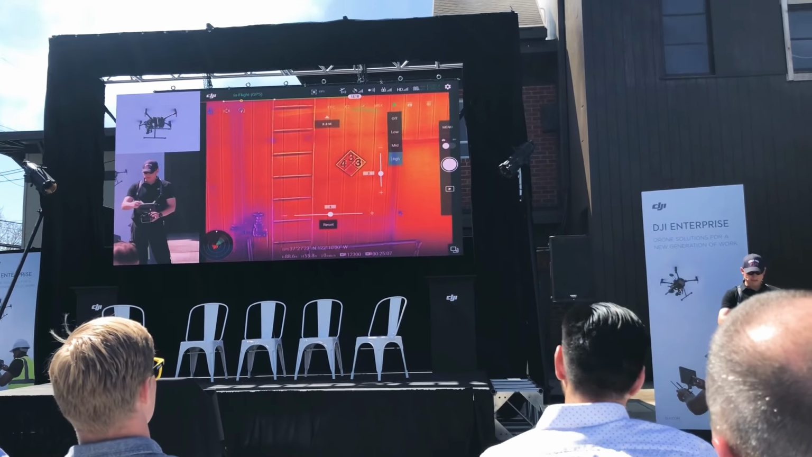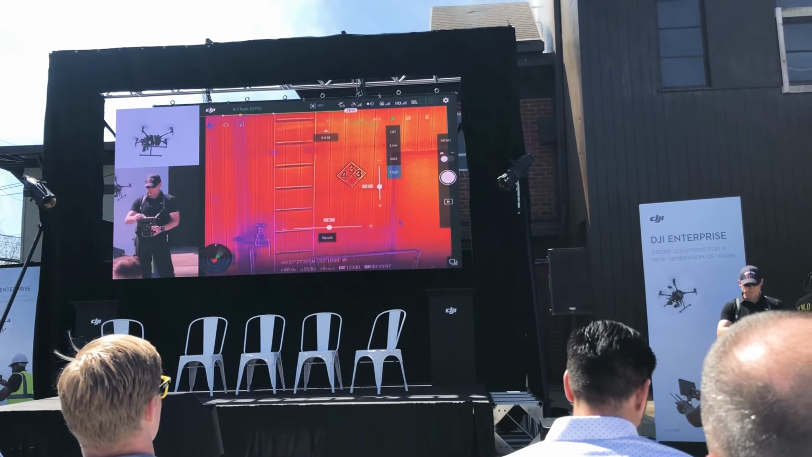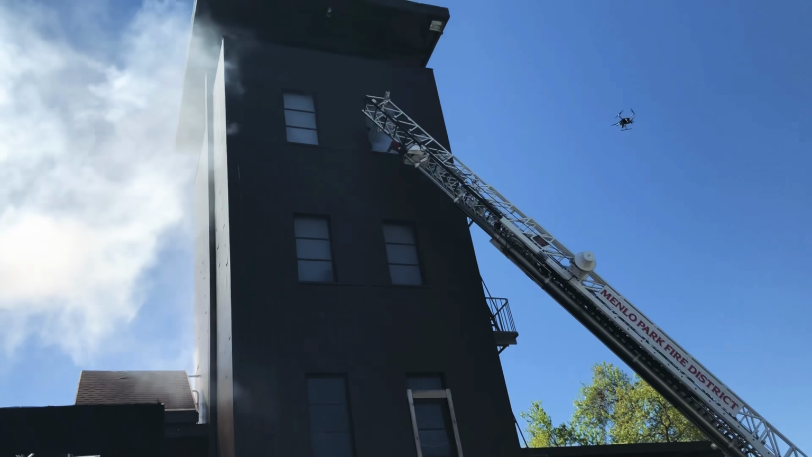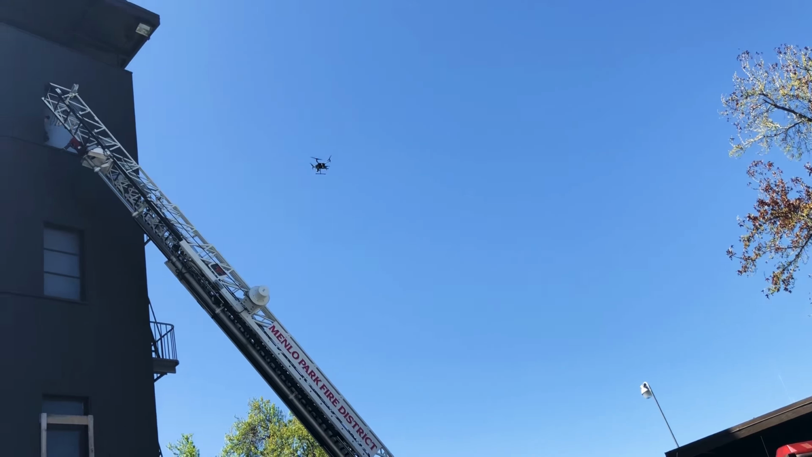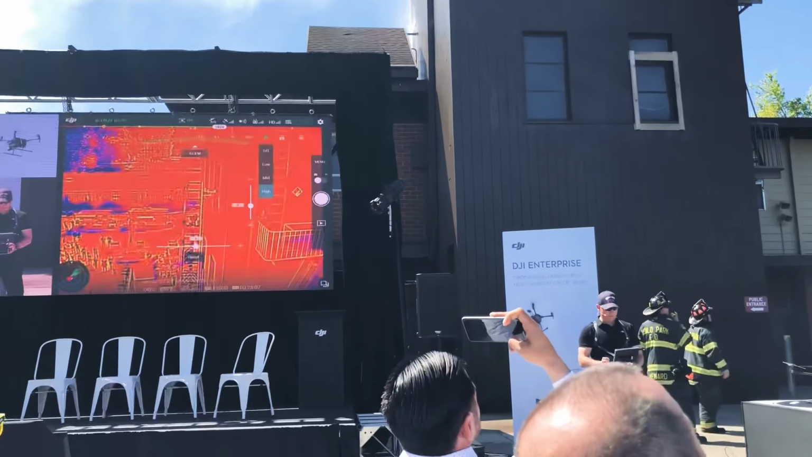If I turn it off again, you can't see it. If I turn it on, there we go. We can zoom in a little bit more. We clearly know what we're dealing with. So that information now has been given to the team on the ground. And so what we're doing now is we're going to move over.